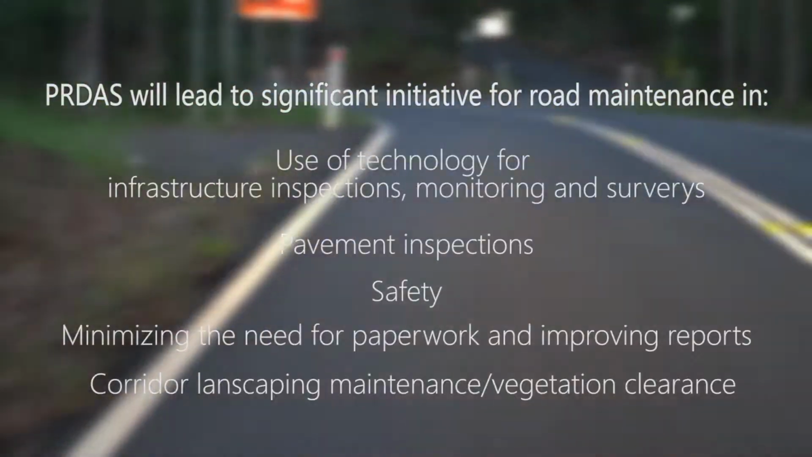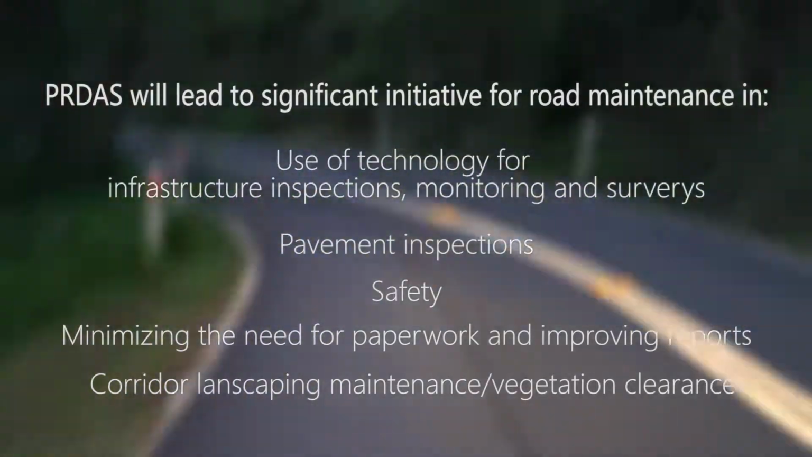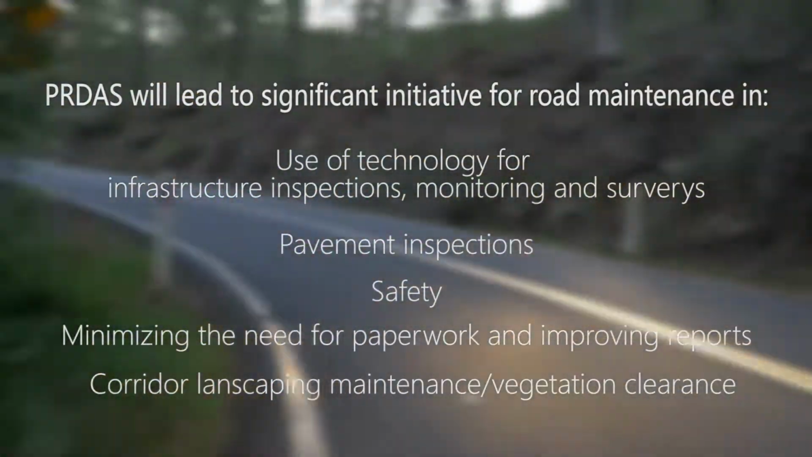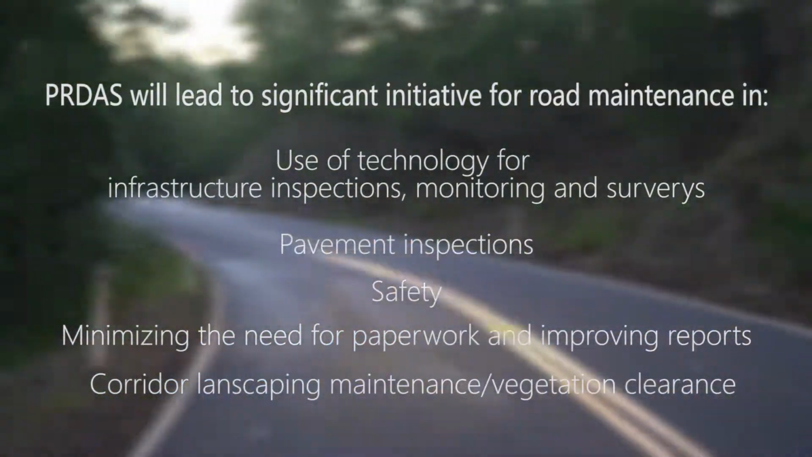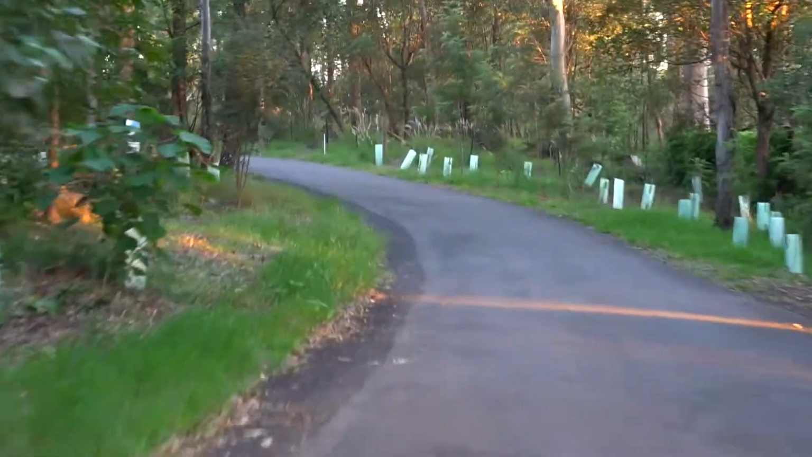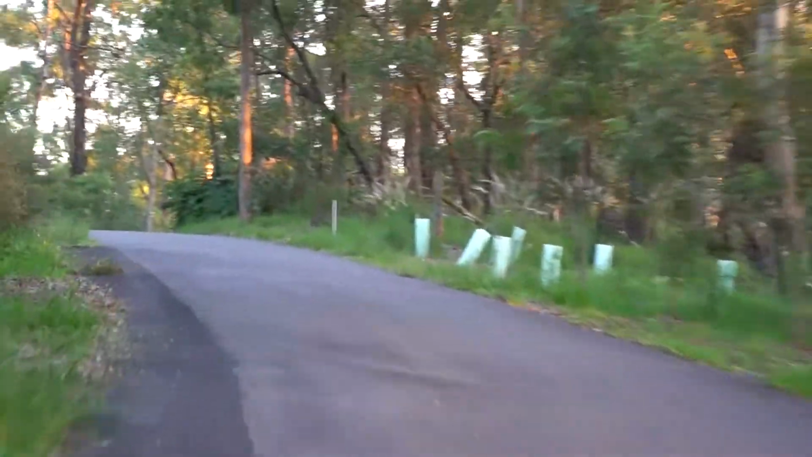Put simply, the PRDAS allows all users in road maintenance management the ability to utilise the same data on differing platforms for their uses. The portable nature of the data is achieved by use of any mobile device.